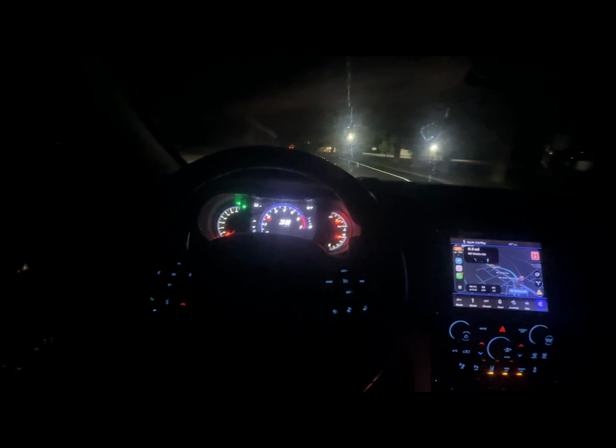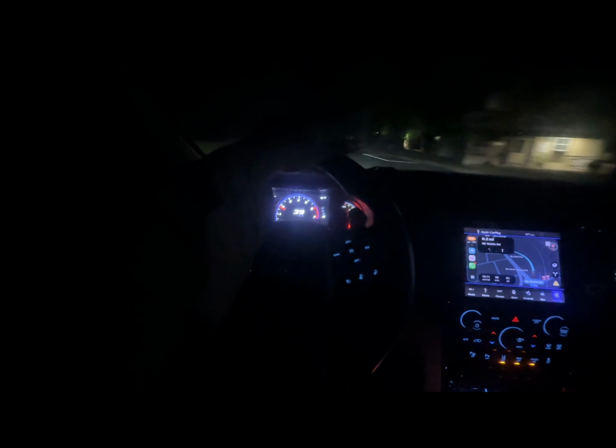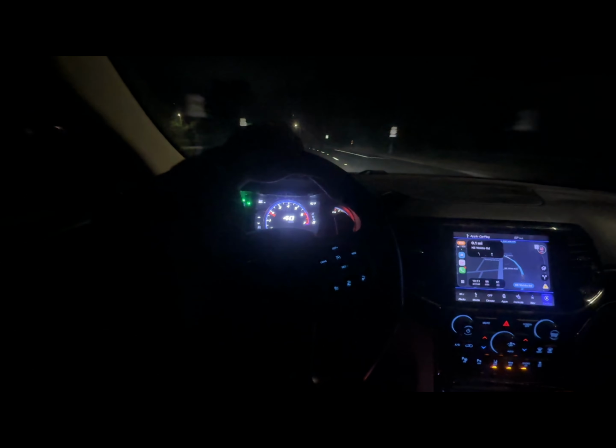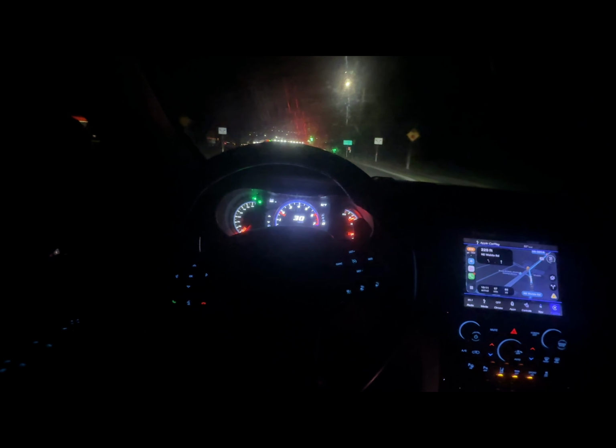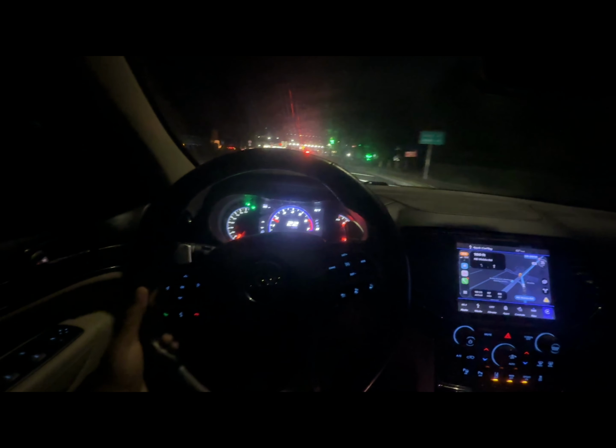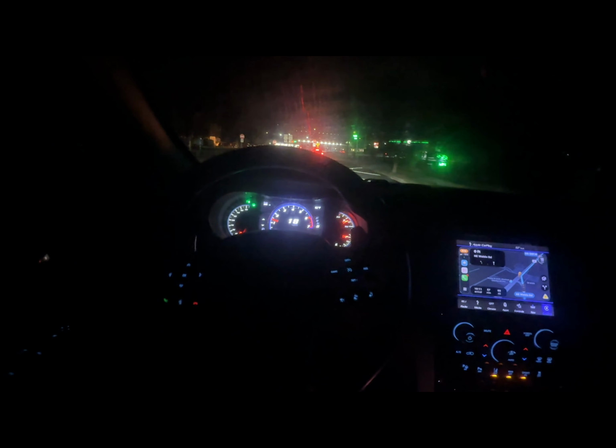But what I'm gonna start doing is, when I do mods and stuff, I'm gonna let y'all see that, open up the channel more to doing different things other than POVs. But right now the only thing I have is POVs, because I'm not really doing anything modifying-wise to the Jeep currently.